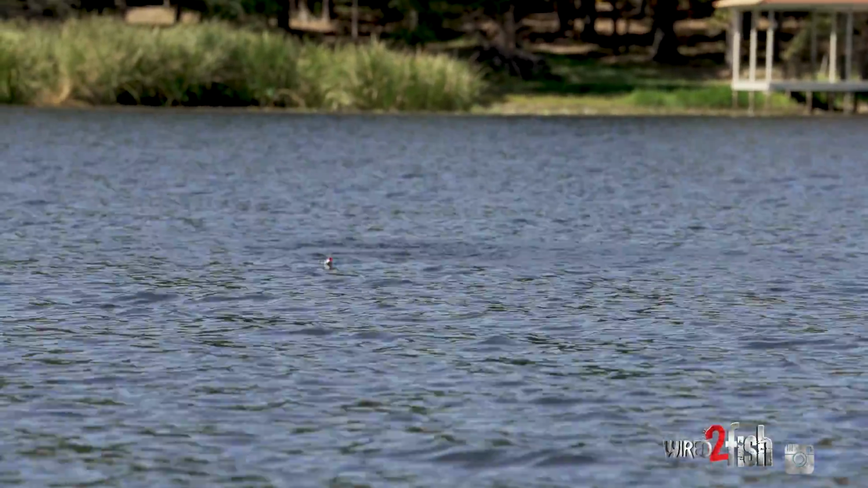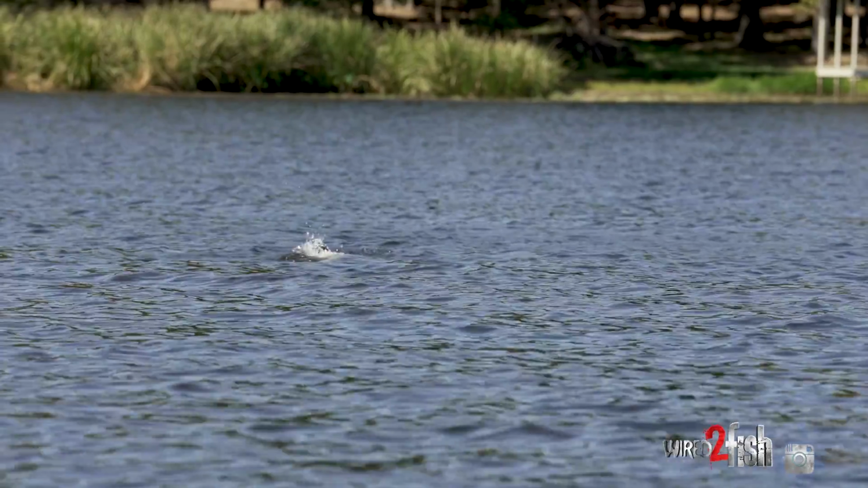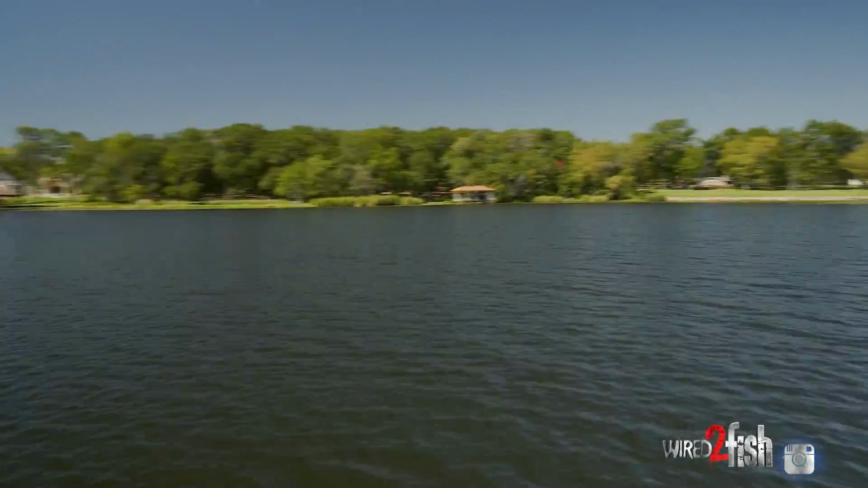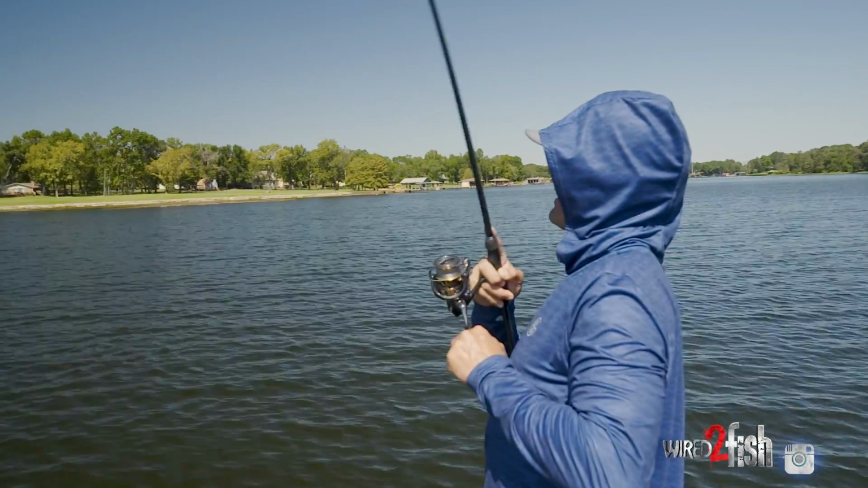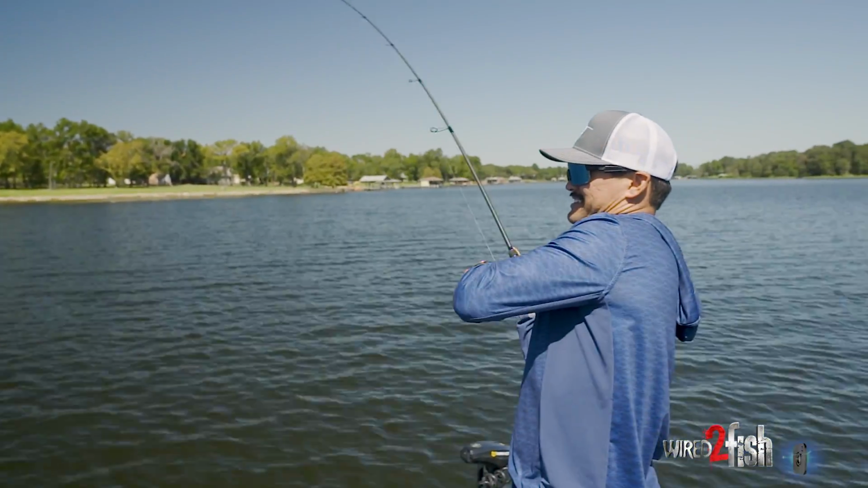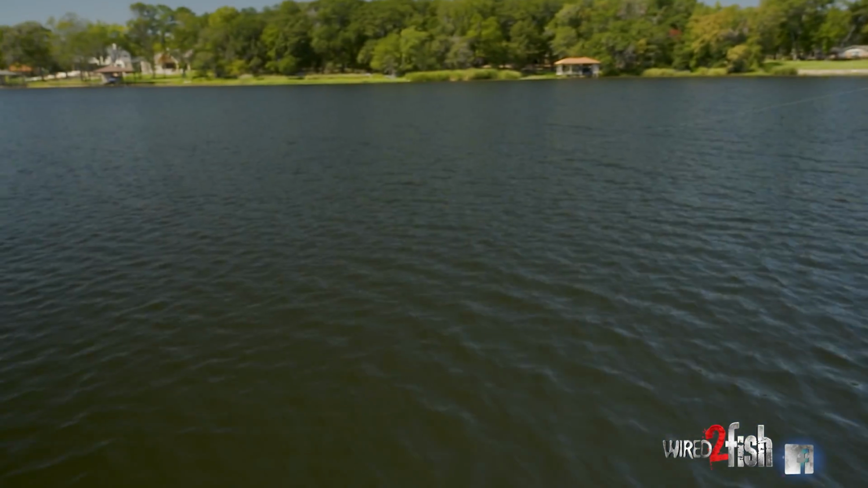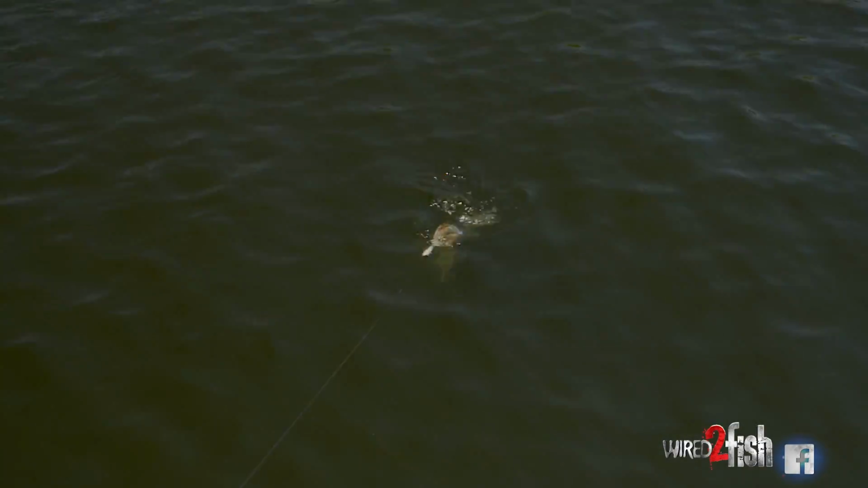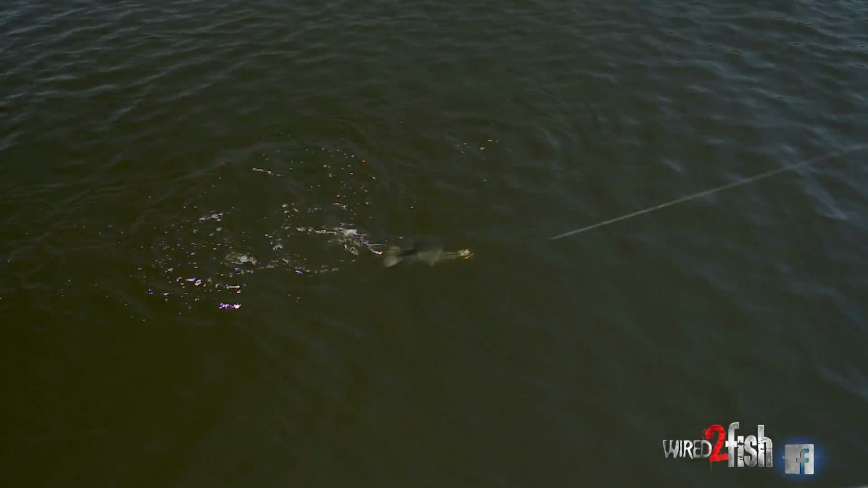Yeah, little guys. Oh, that's so much fun. We've stayed on top of this school for the last 30 to 40 minutes, man. We've watched the shad come in and watched them crash shad. They're very, very picky, but we were able to stay on top of them. I got 2, I just had 2 on. Look at this. Look at that one. It's trying to eat that popper.